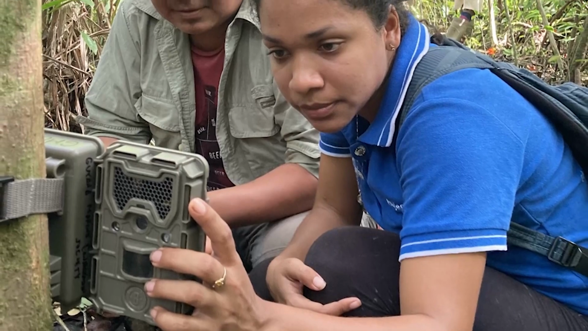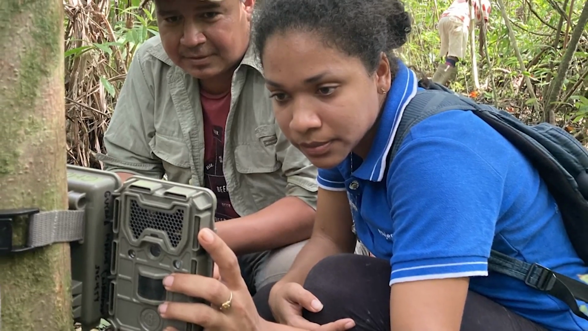And what we're basically doing is we're setting up some camera traps within the Barima-Mora Passage area. This area is roughly around 500 square kilometers big, and we've decided to set 30 camera traps within the research area. So we went to Mabaruma in February last month, and we set the 30 camera traps.